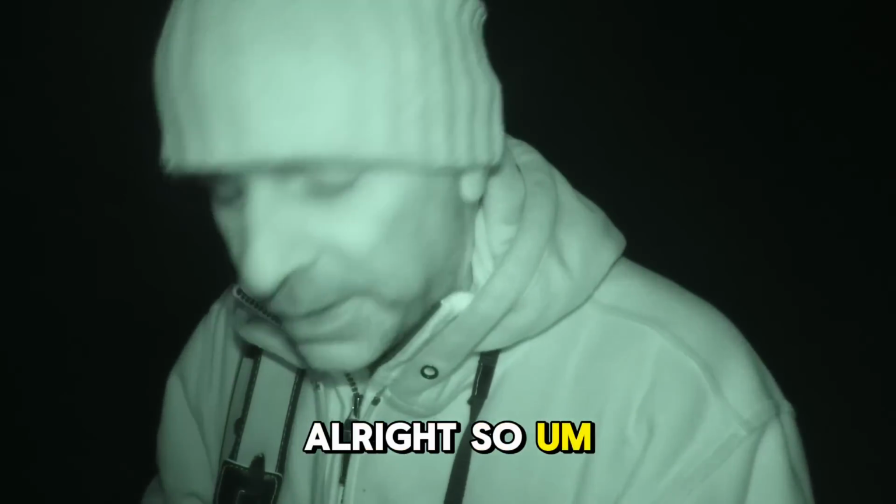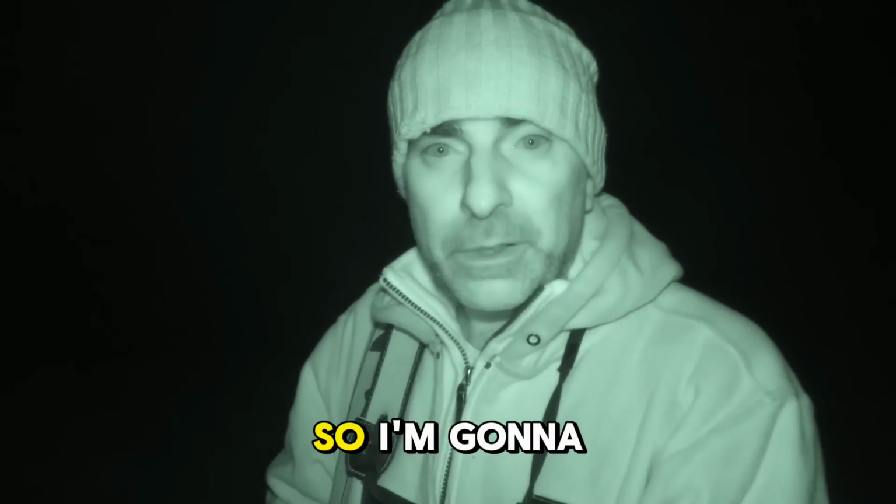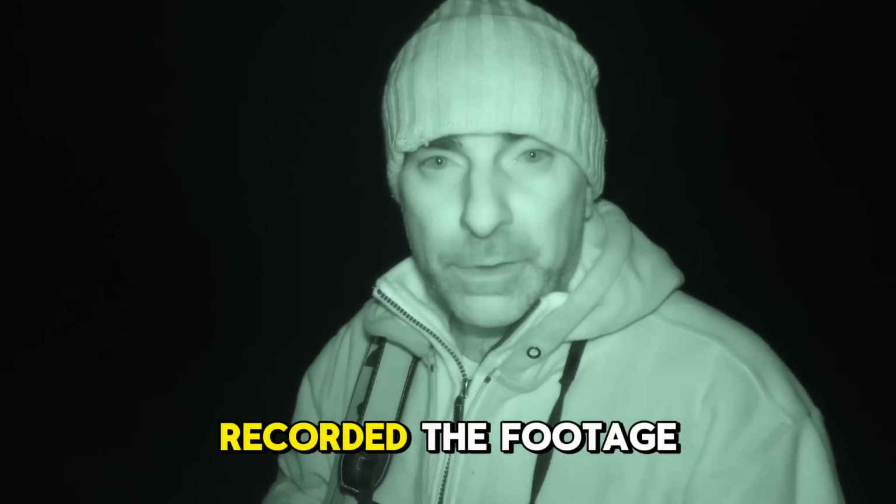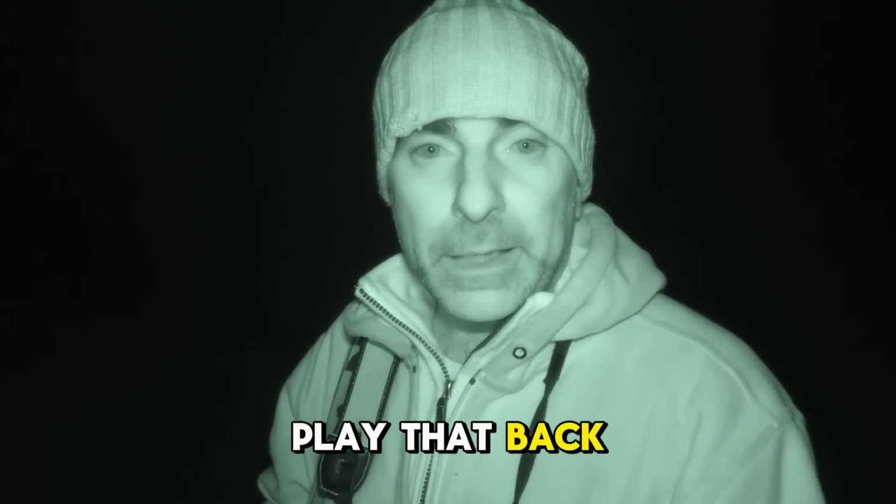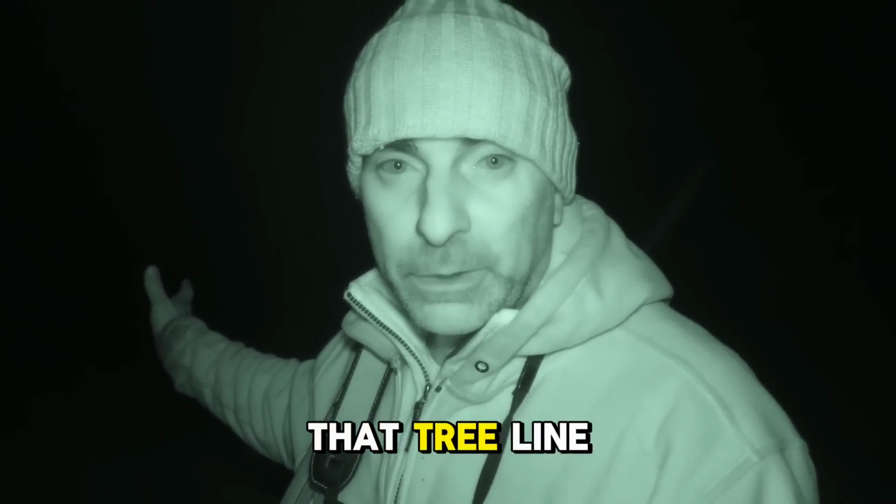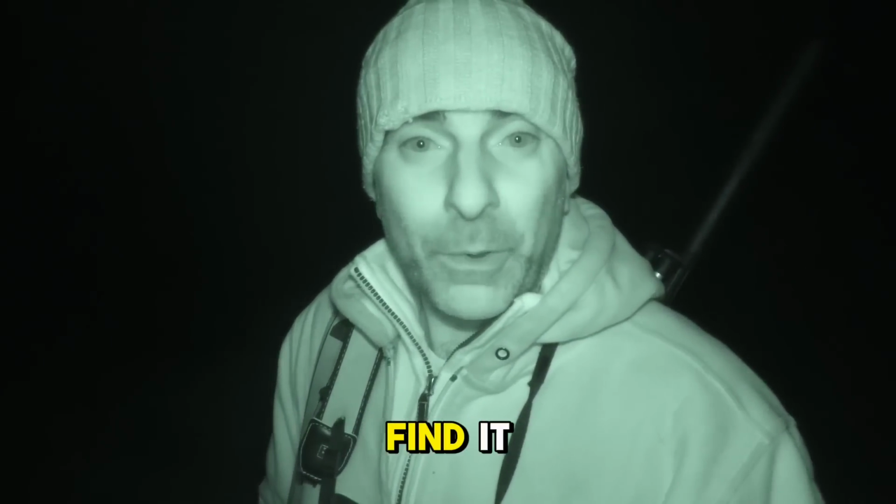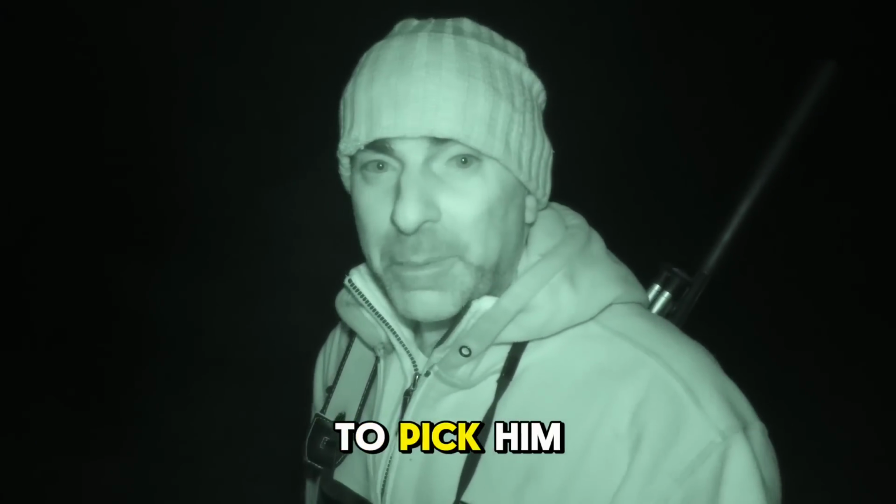Alright, so I'm having a bit of bother trying to find that fox, so I'm going to go back to where I took the shot from and have a look, because I've recorded the footage through the scope, so I can play that back and see if I can see exactly where on that tree line that fox tumbled and went down in the bramble, and hopefully I'll be able to find it. It's definitely gone down, but it's in there somewhere. I'd like to be able to pick them up.